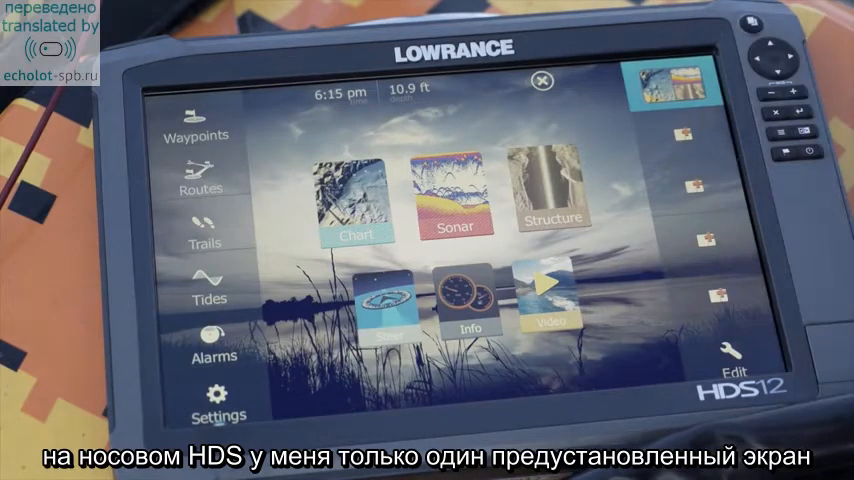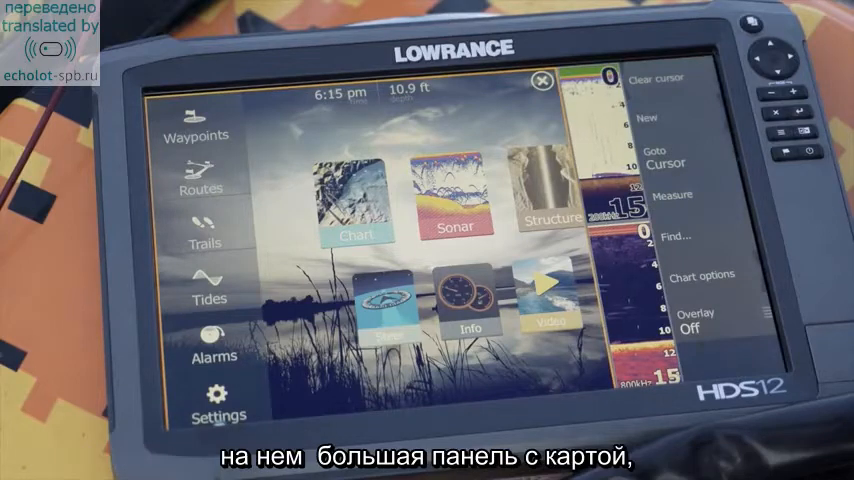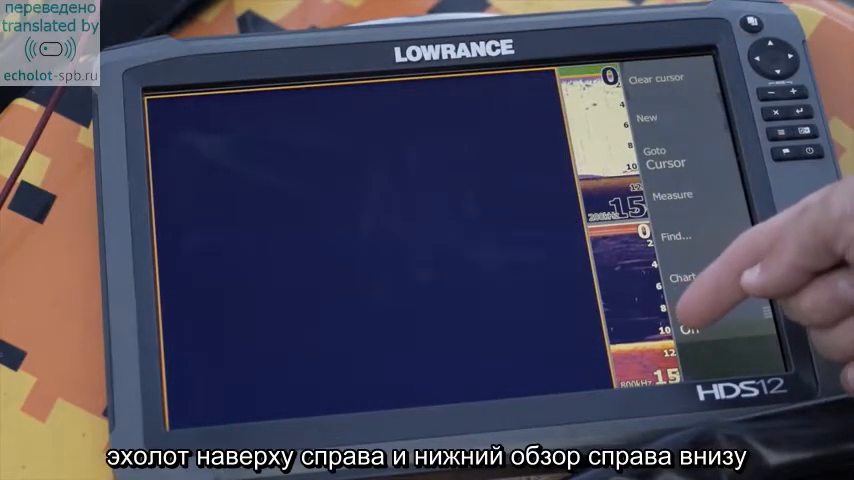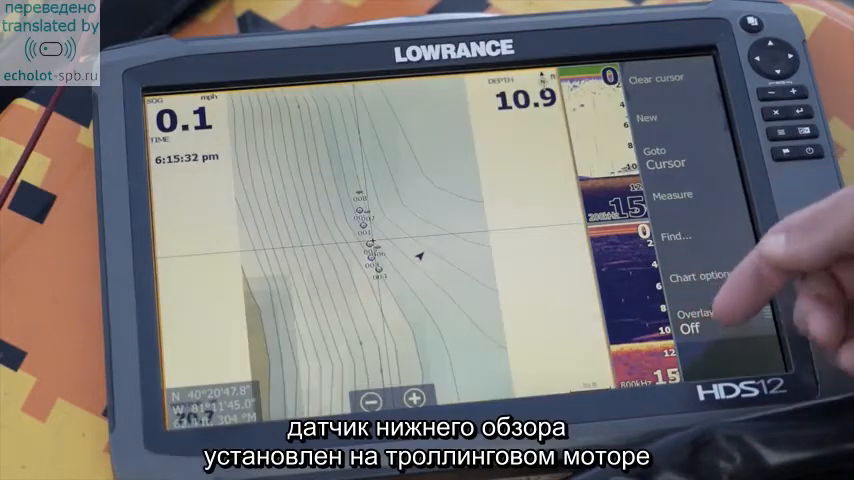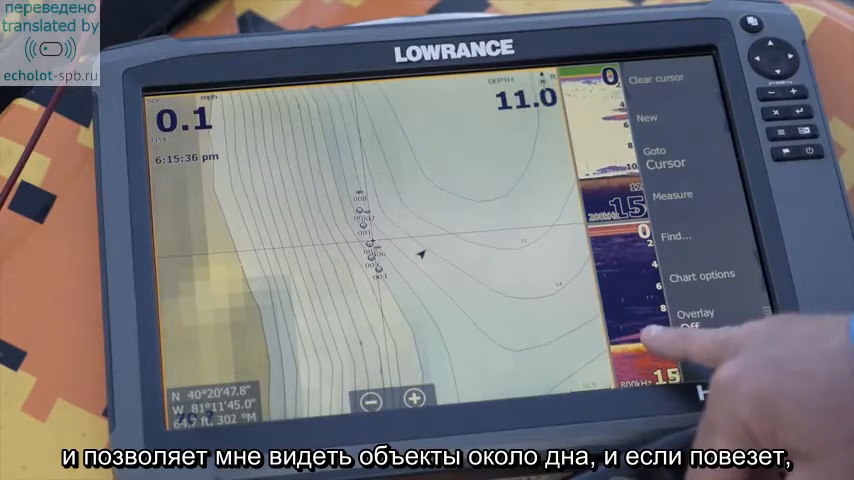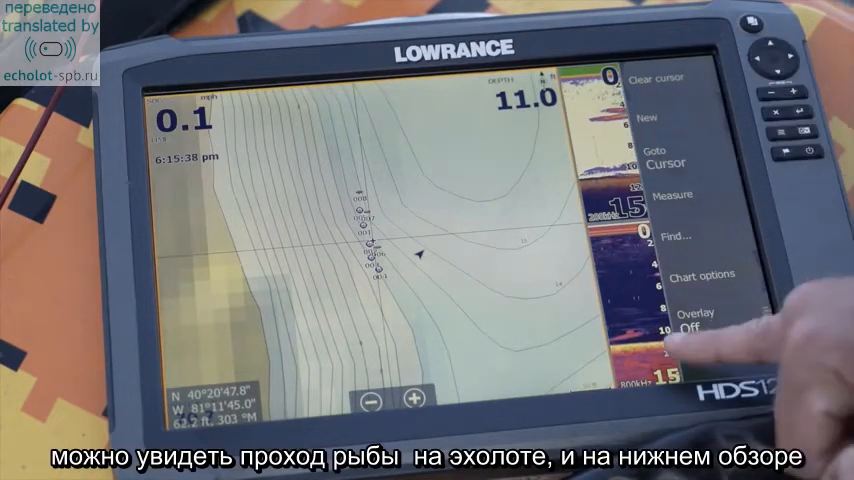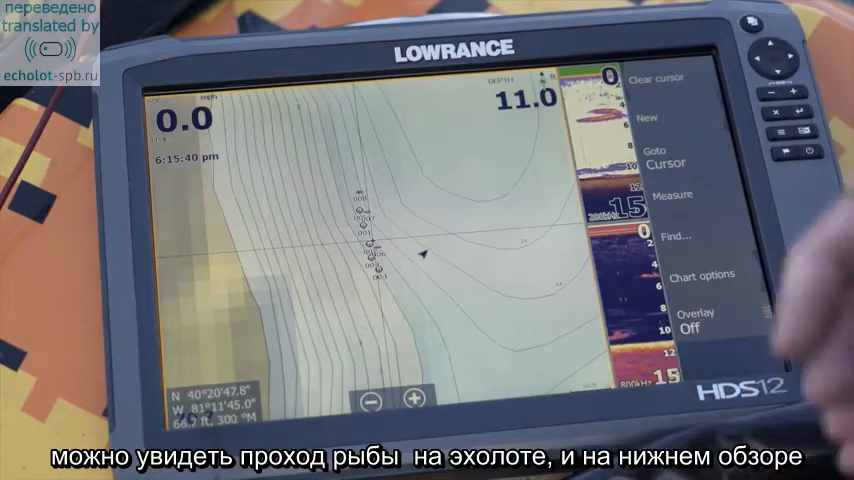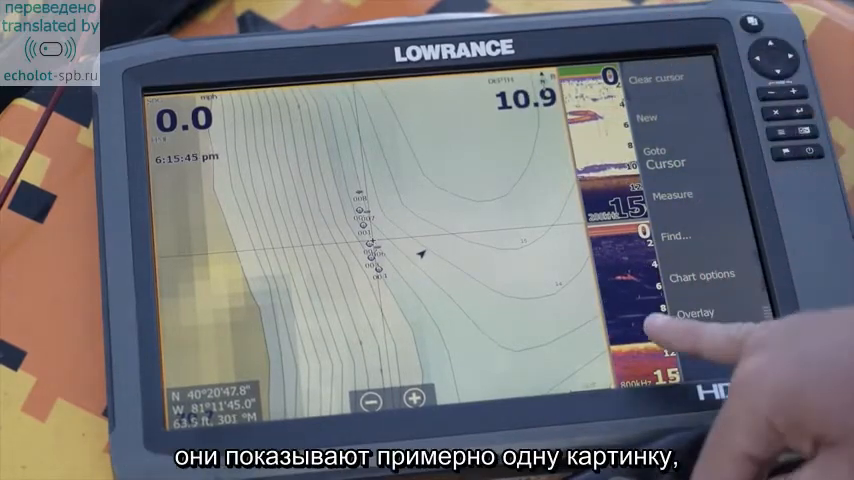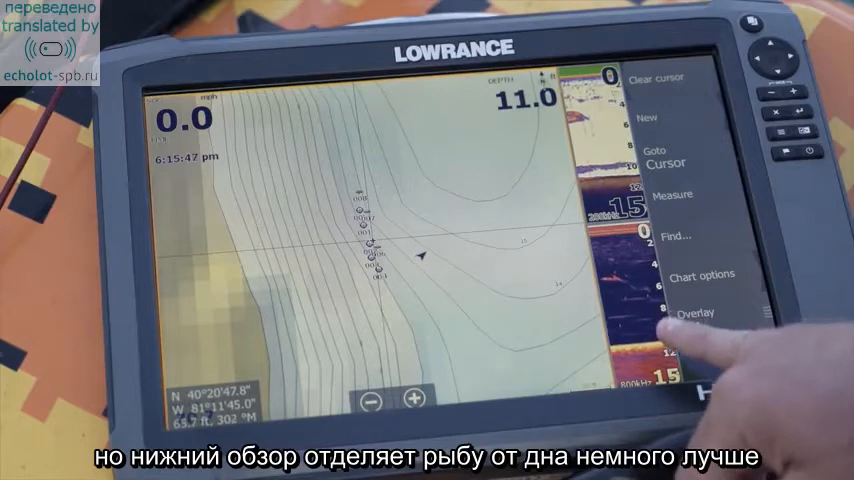It's got a large chart, a sonar at the top, and the downscan transducer on my trolling motor. That downscan really allows me to see separation on the bottom. In perfect timing, you're actually seeing a fish pass underneath the boat on both the sonar and the downscan imaging. They're showing me the same picture, but downscan allows me to see the separation just a little bit better.